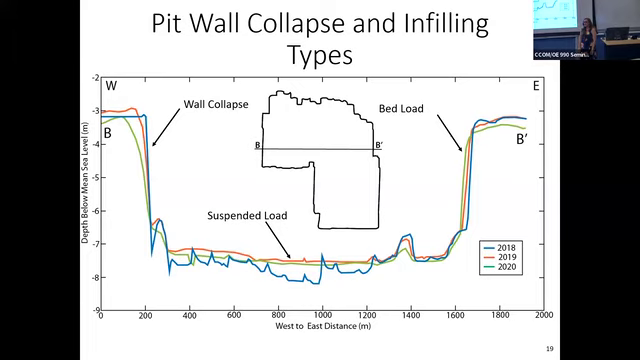I did get lost in the literature a good bit about the wave action and the current action that happens in here. I do think those types of things played a role, right? We've got a specific orientation for longshore current, and I do think those things definitely played a role in shaping the way sediments either collapsed or maintained.